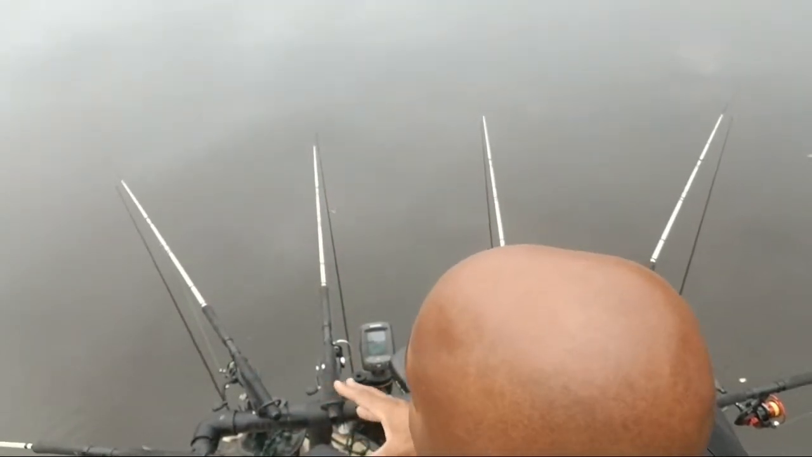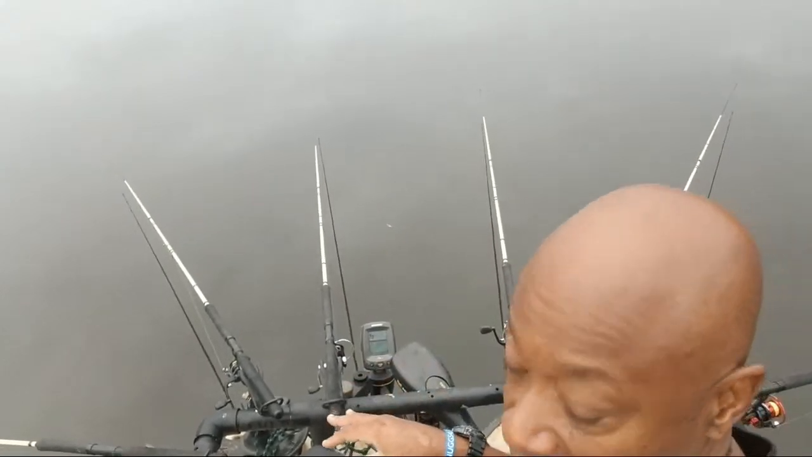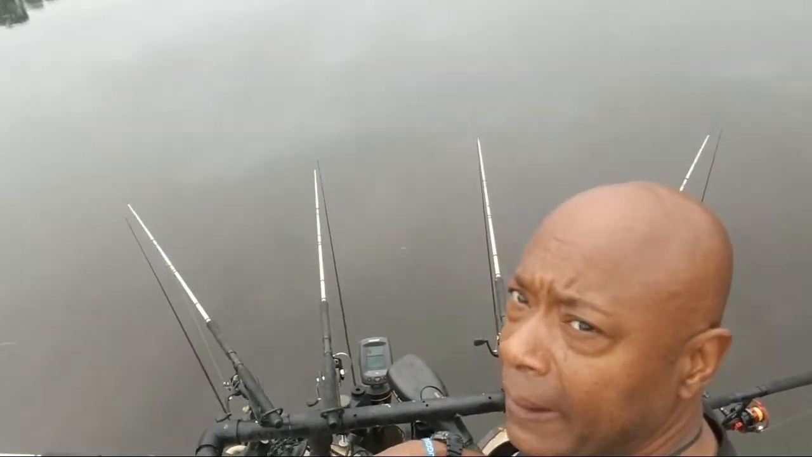Guys, don't think that I don't come out here a lot of days and struggle catching crappie. That's part of fishing. Okay, that's just part of it. And when you're spider rigging, you have to keep your head on a swivel. Can you see the main 4 rods? Let me see if I can turn you a little bit better. I think that's the best position that you're in right now. I may be able to show you a little bit more. There you go.